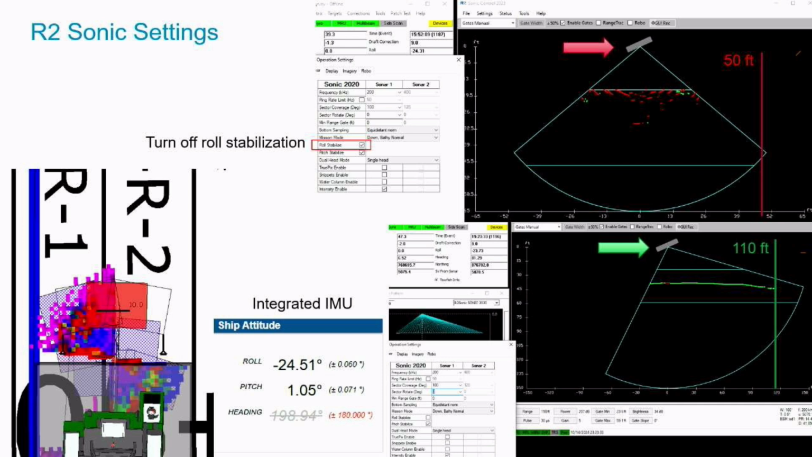And then even if you do have that right, we found another issue in the R2 Sonic setup: they have roll stabilization, which is a great feature when you're on your survey boat. Basically, if you see in the top right, it's showing the sonar angled, but it's beam steering down. And we don't want that. We want it to be able to point out, so it's getting a bigger swath. The maximum we could get with the roll stabilization on was only 50 feet. But once we turned that off, and it was actually using the true angle, not trying to beam steer, we could get out to 110 feet in front of the dredge, which is what we want, to try to maximize how much area we can cover since the barge isn't actually moving.